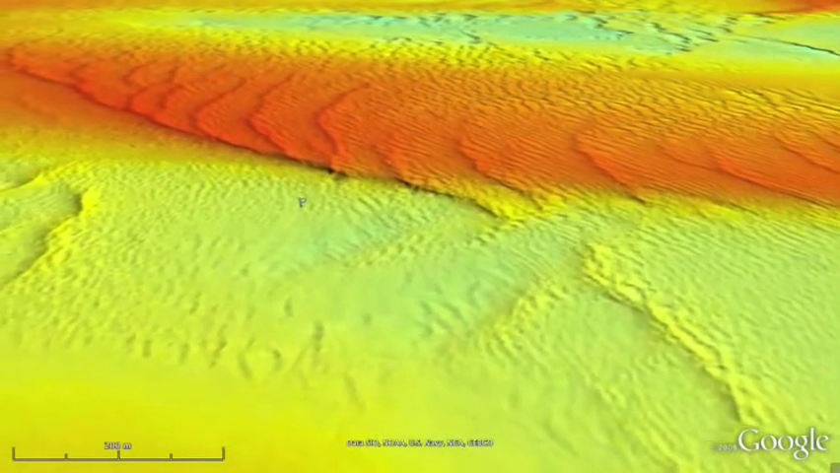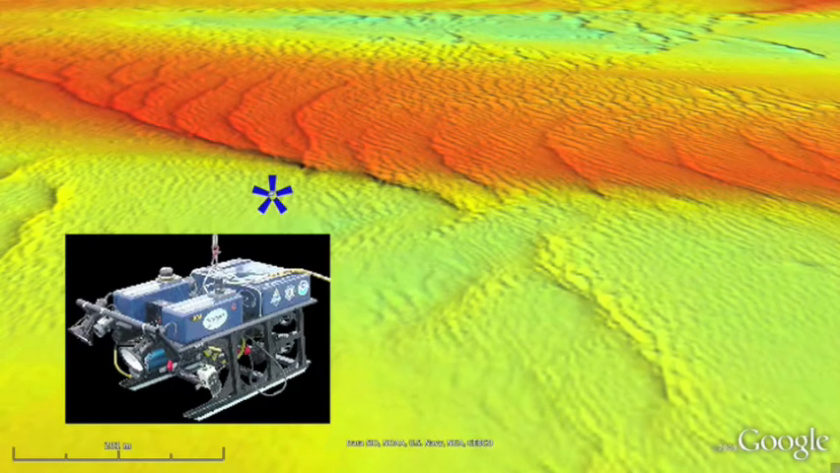To the west you can see a flag that indicates the exact location of the dive conducted by NERC's ROV, seen here.